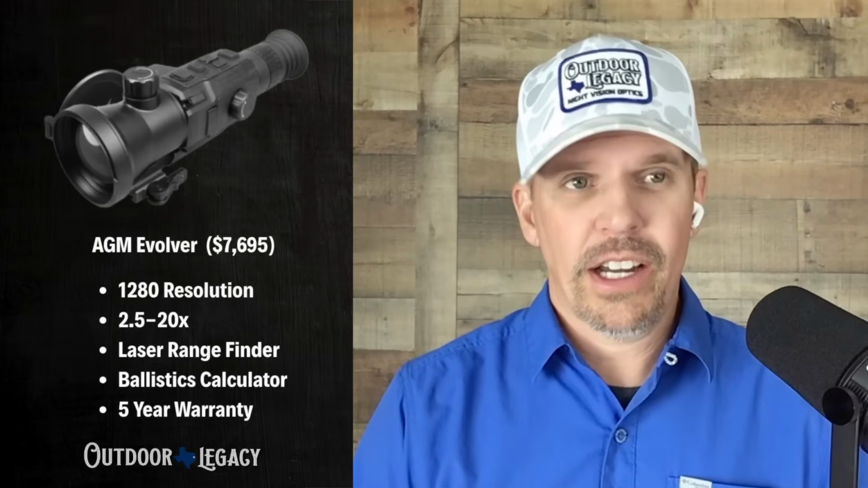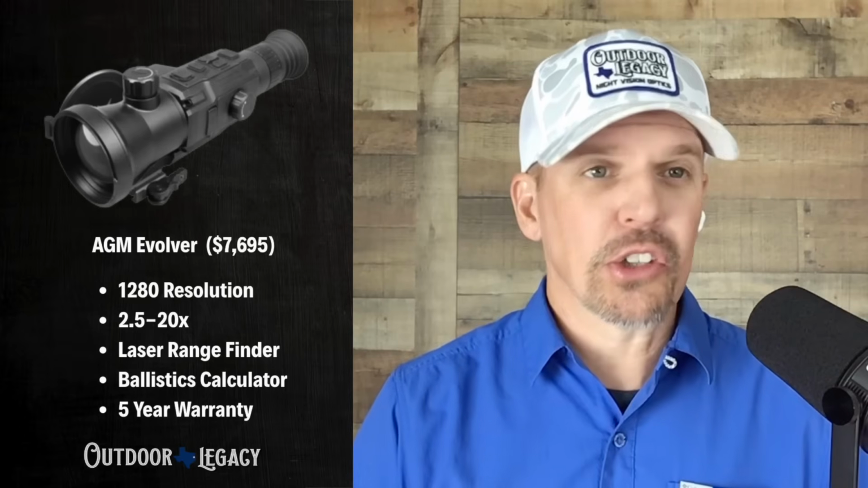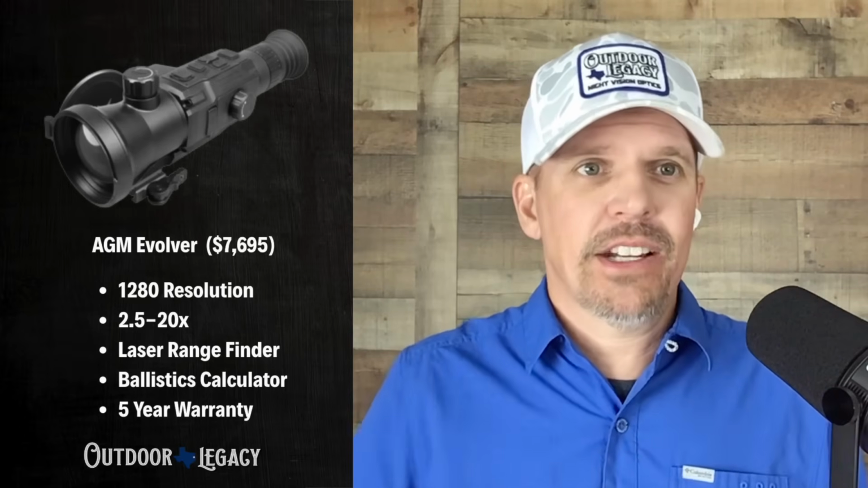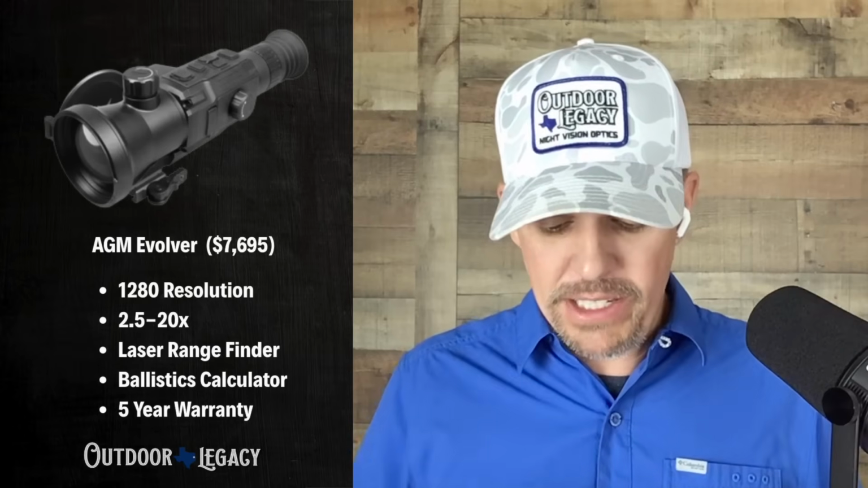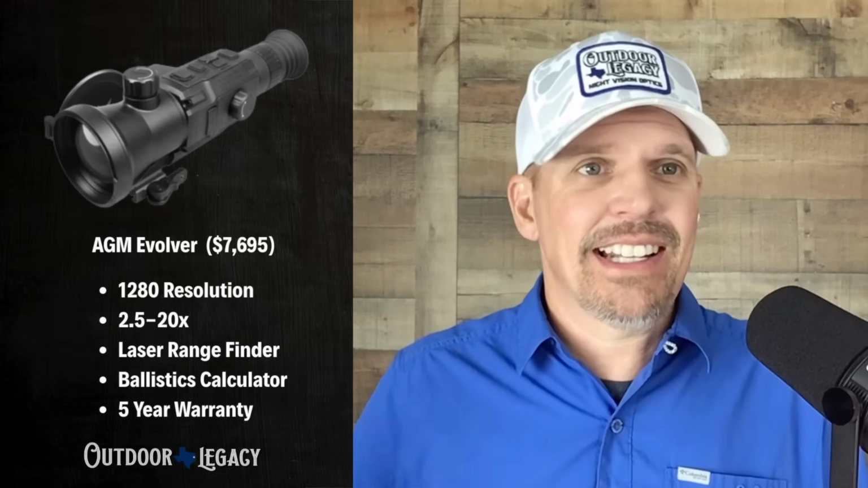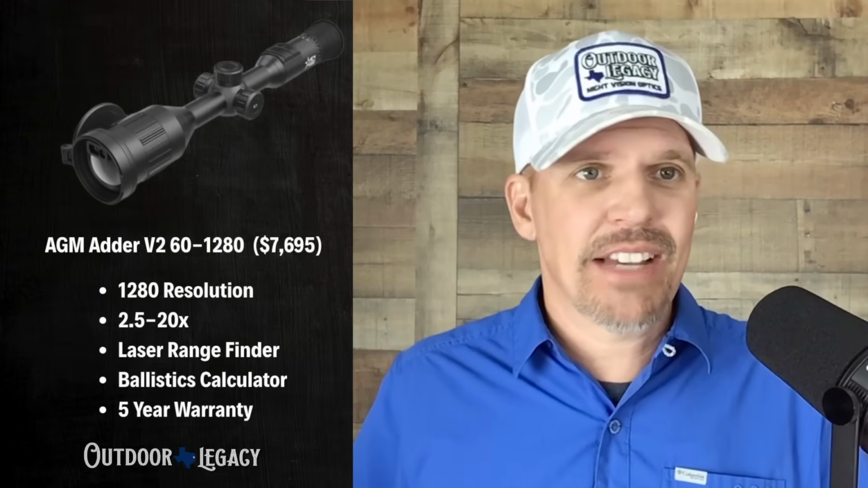Moving on, these two scopes are going to be easy to talk about together, so I'm going to lump them together. It is the AGM Evolver LRF, 2.5 power, 1280. This scope is more of the block style design. It's not a 30 millimeter tube like we were talking about with the Thermion and the Ace. It's $7,695, so right at $7,700. Its sibling is the AGM Adder V2 60 1280 laser rangefinder, 2.5 power, for the same price, $7,695.